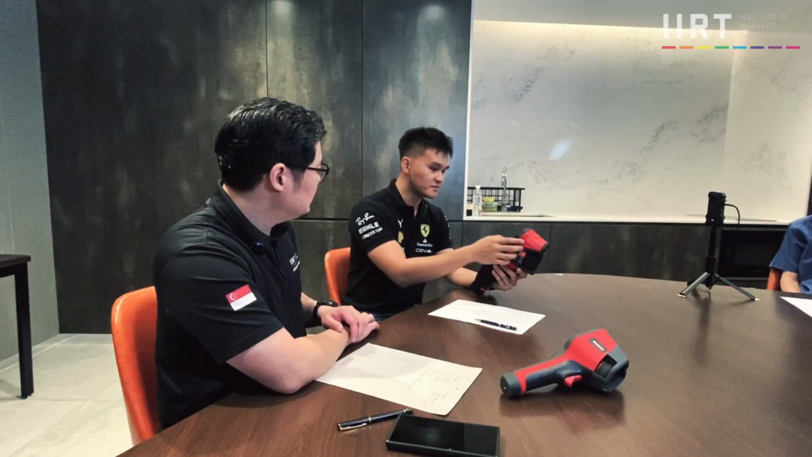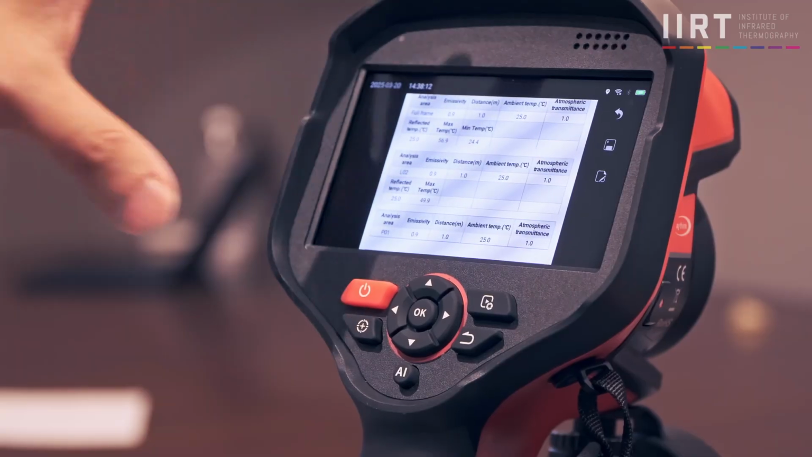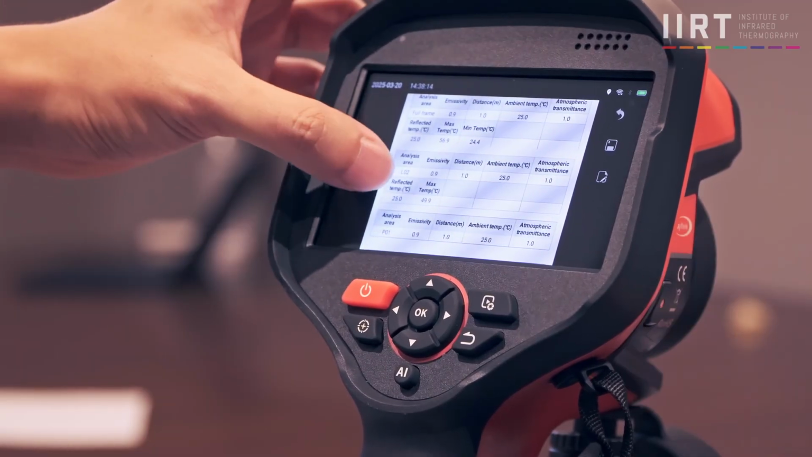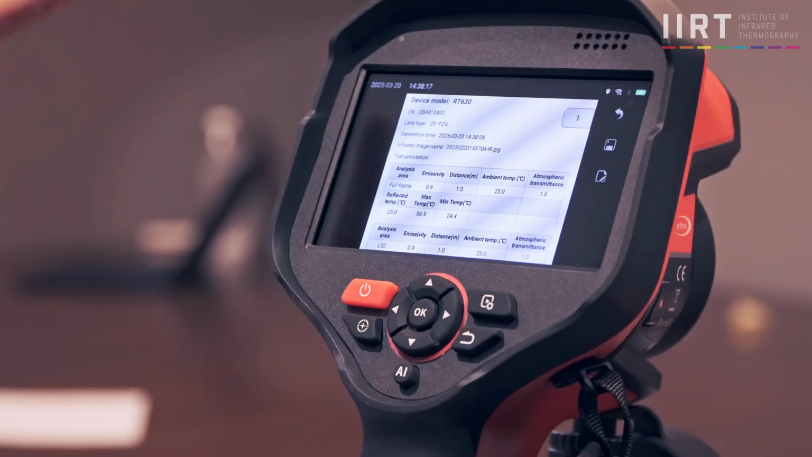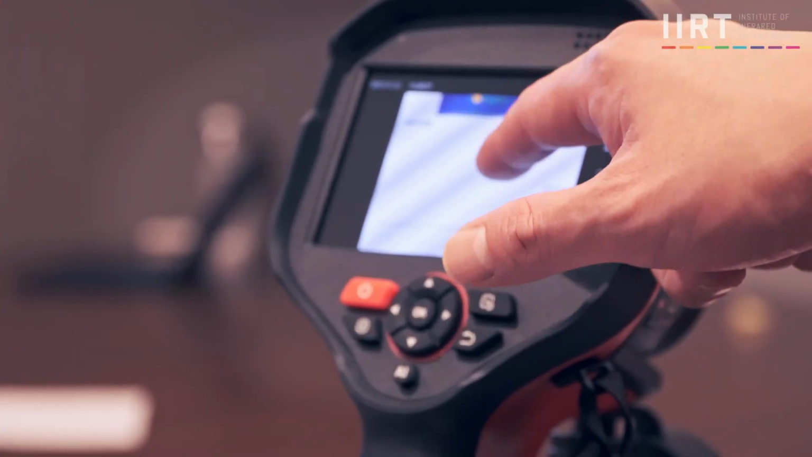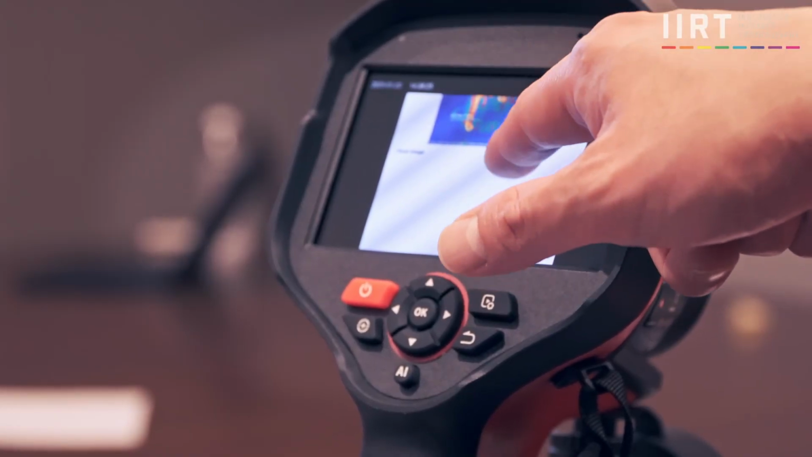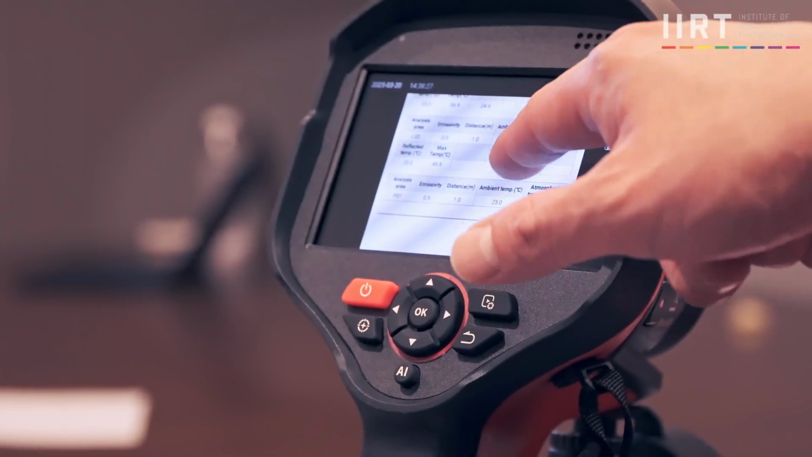So I can actually have the report on this screen itself. Just imagine having everything on this desktop. Oh, that's crazy. The amount of details in the report. So the report can be generated on the camera itself. Exactly. So of course, we will be surprised that if I were to generate the report here, how do I extract it? It is very seamless.